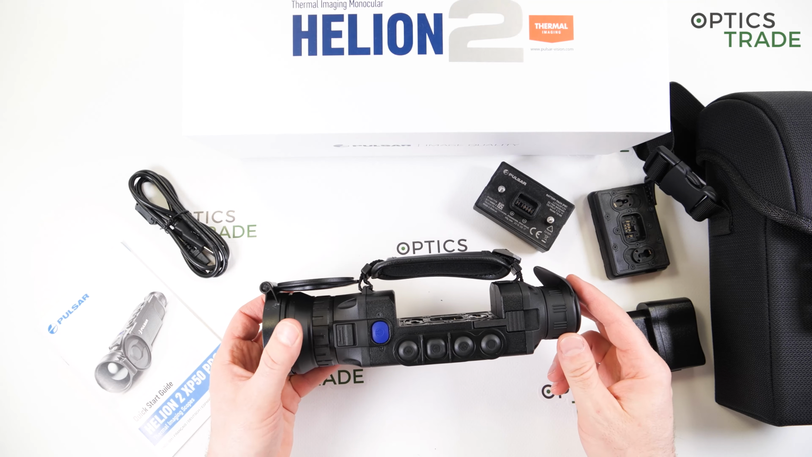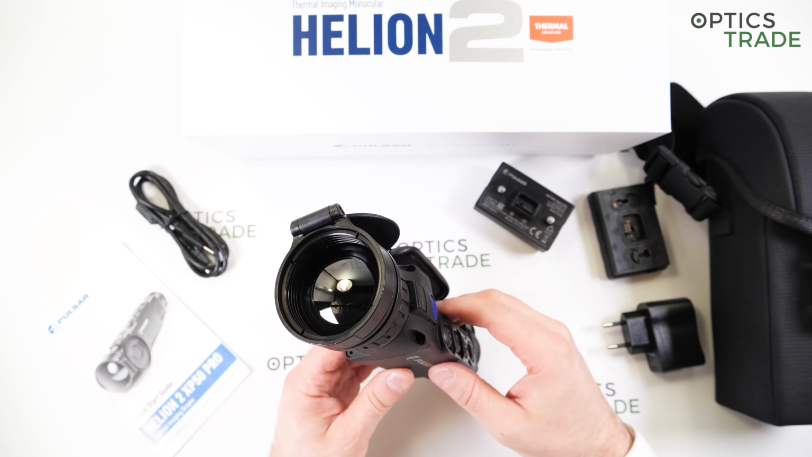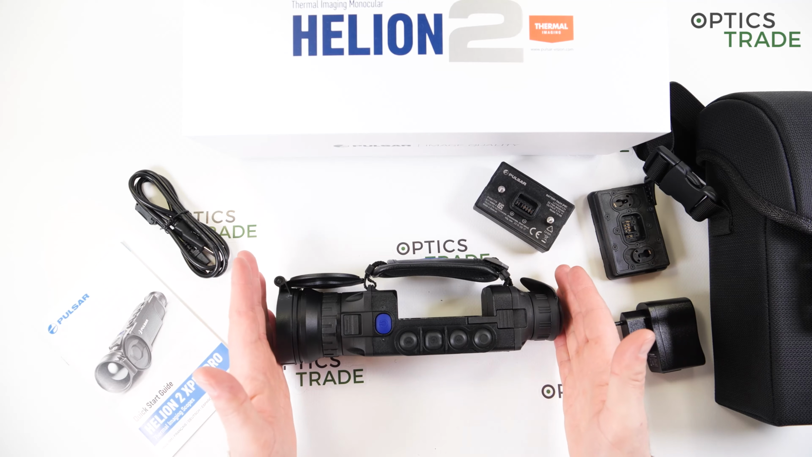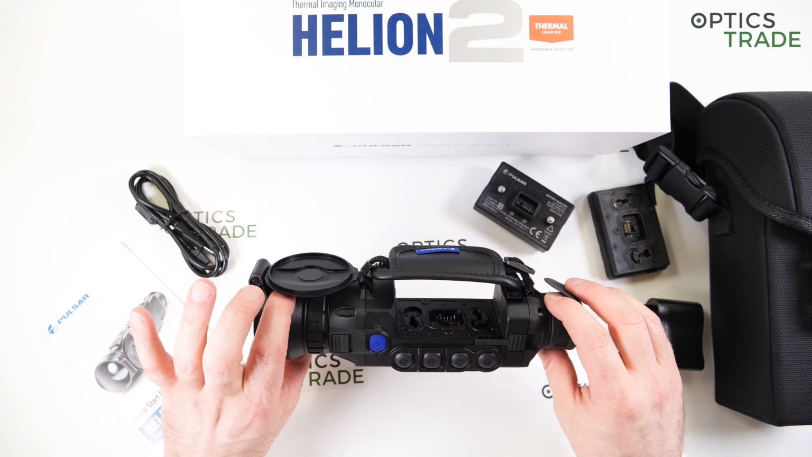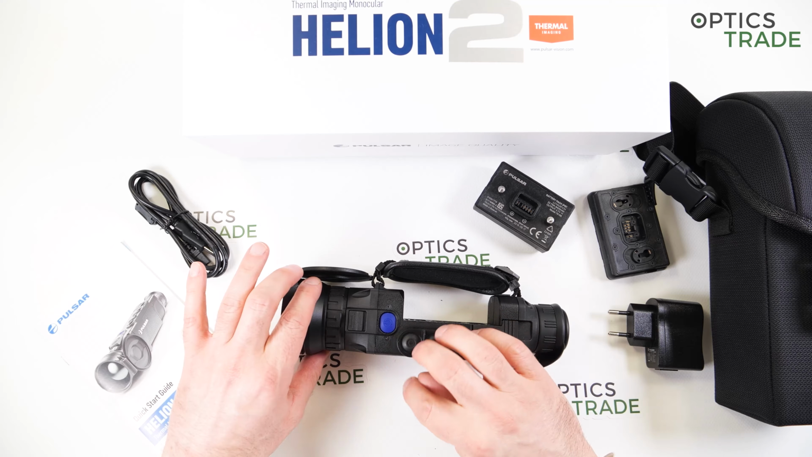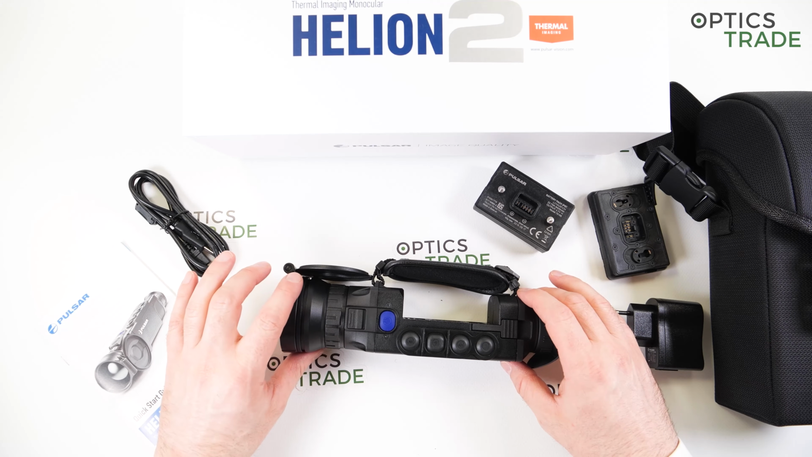Okay, if I put the non-Pro model aside, it's still roughly half a kilogram of weight, 22 centimeters of length, and about 6 centimeters in height and width. So it's not a really compact device, but you are not expecting it from such a workhorse like the Helion is, because you buy this to use it. You buy it so that it works in all possible conditions, that it will never fail, and so on.